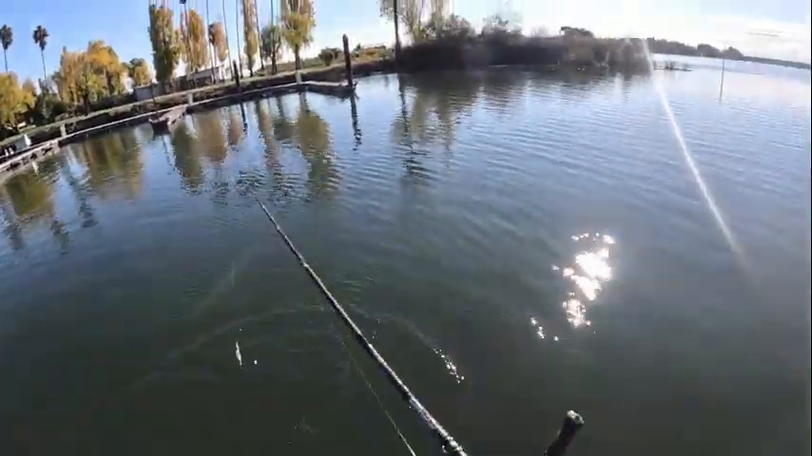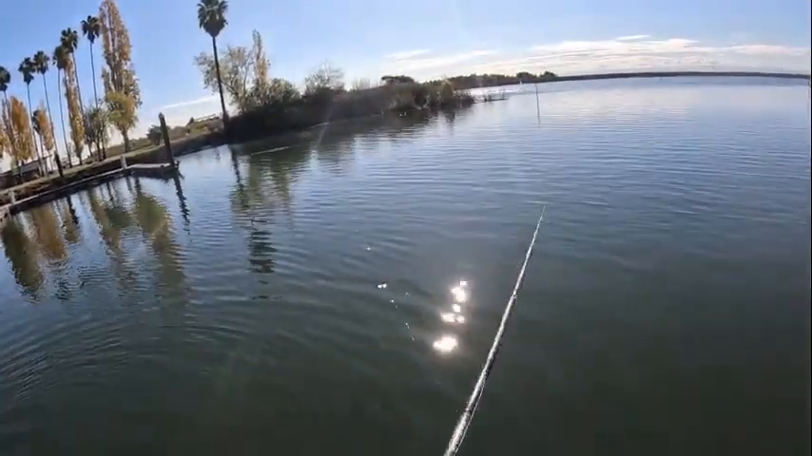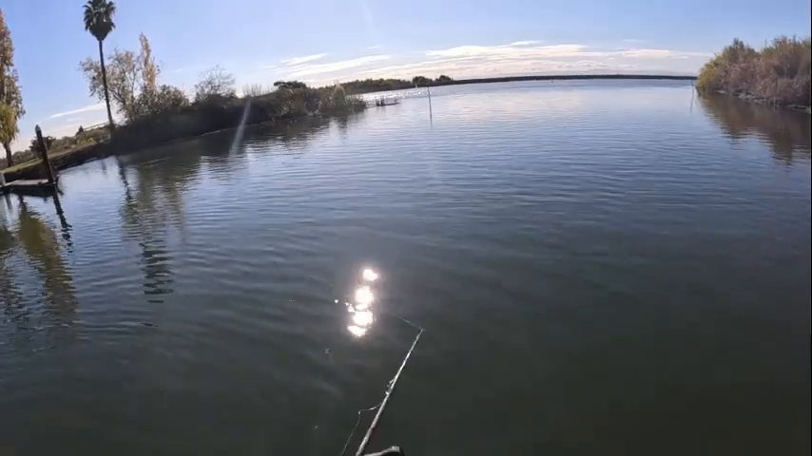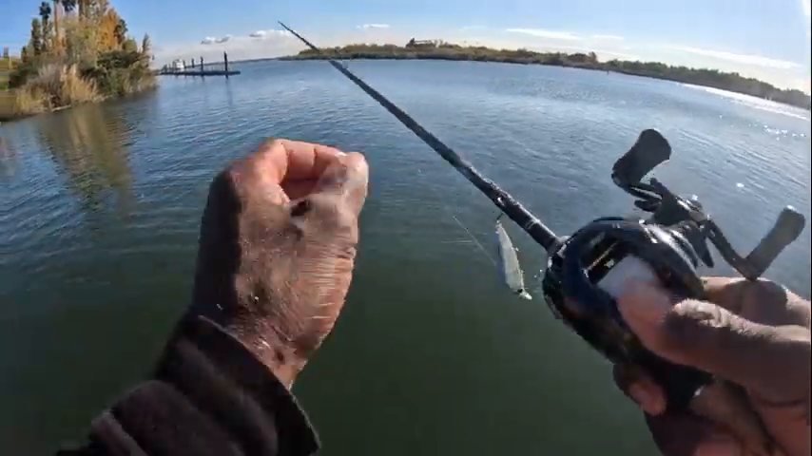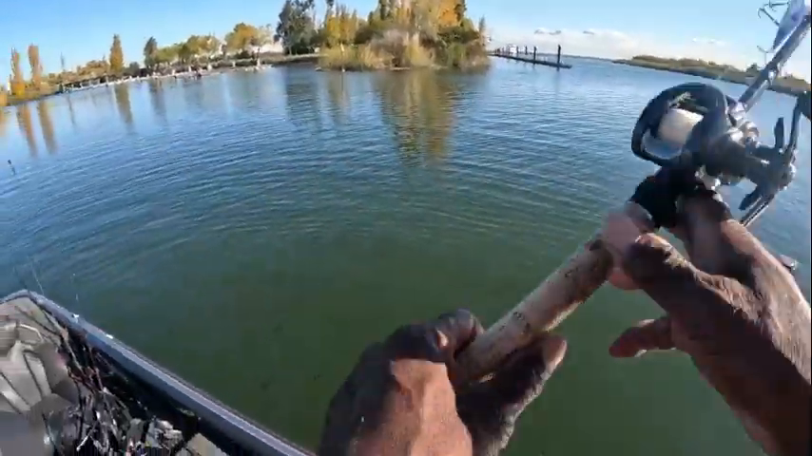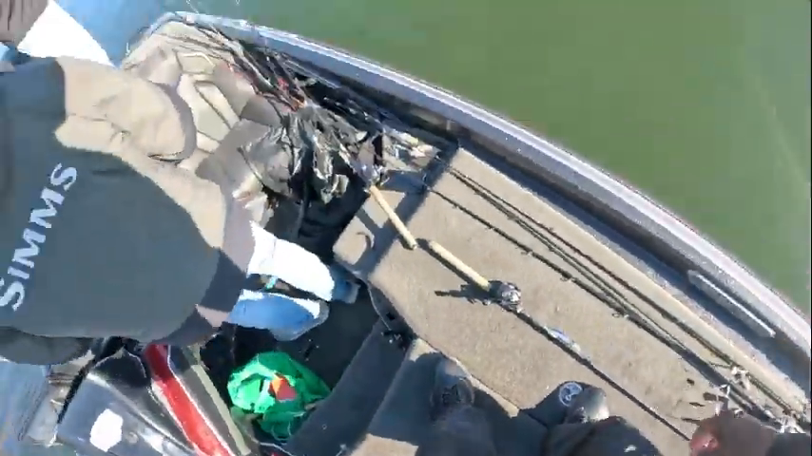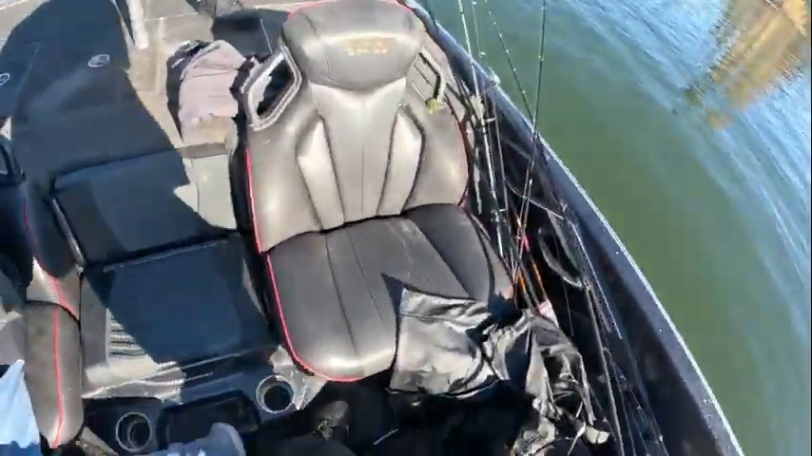So all you people out there who don't want to fish in the cold, you're missing out. All right, about to try another successful spot. That was fun.